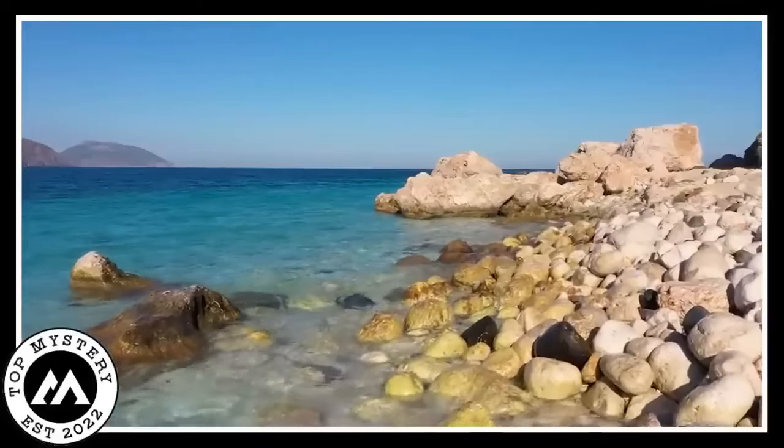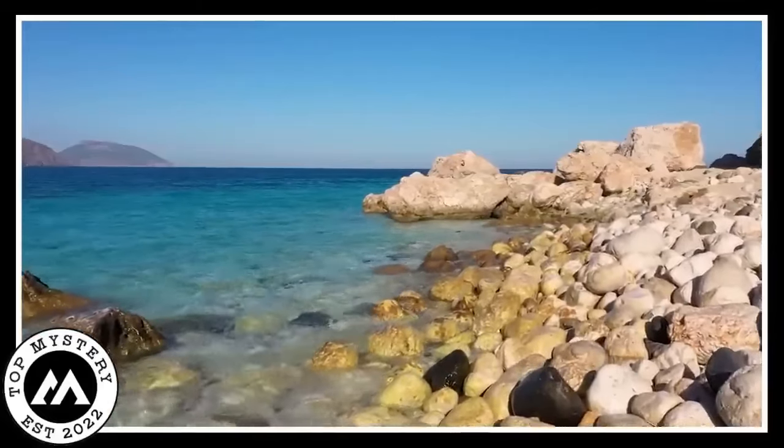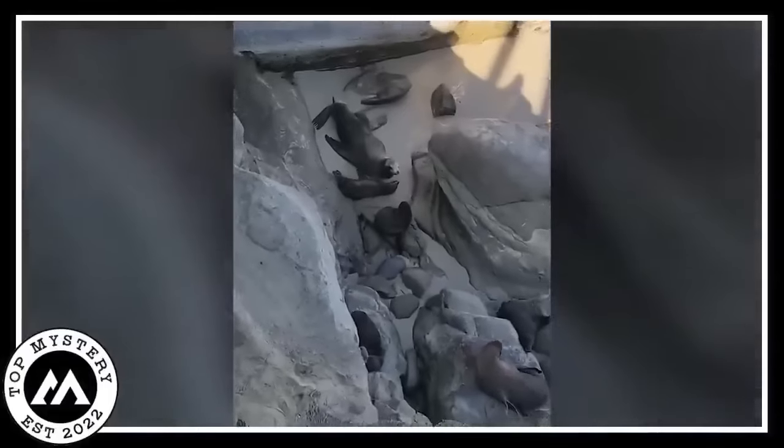On the rocky shores by the ocean, a trail camera caught quite a scene. A bunch of seals just chilling in their own seal way. But here's the kicker. 2 of them decided it was time for a showdown. No one's got a clue why these 2 seals were throwing flippers at each other.